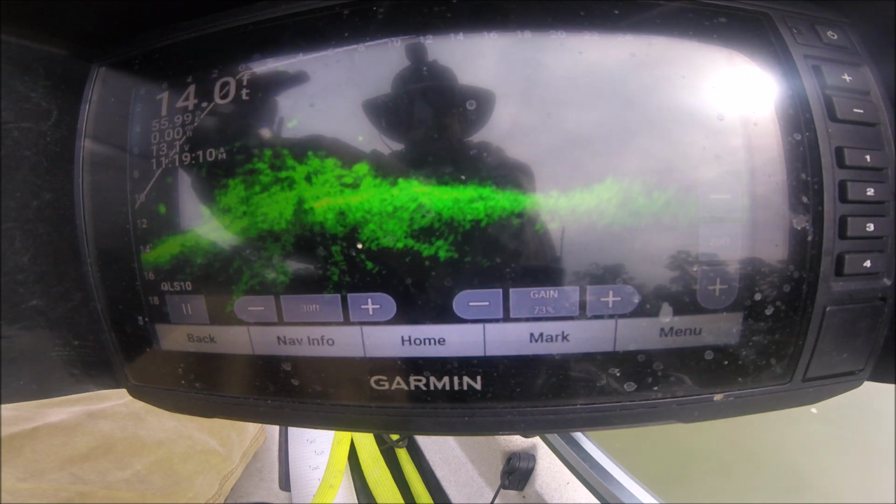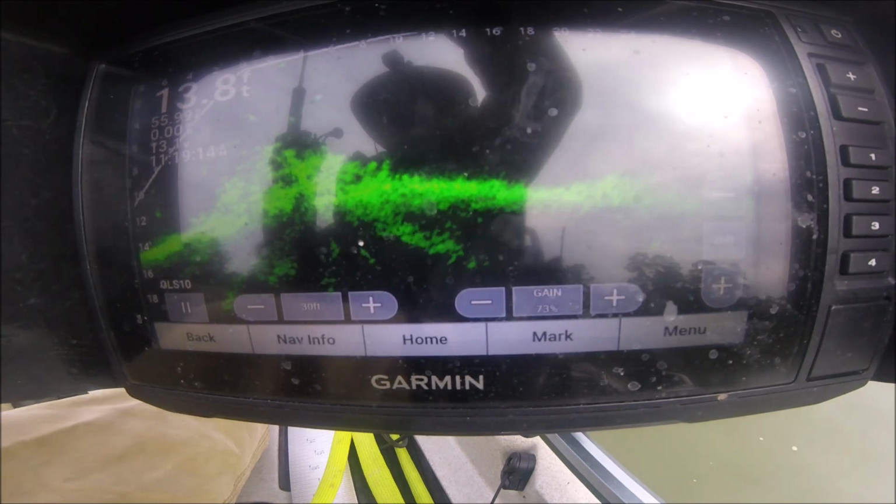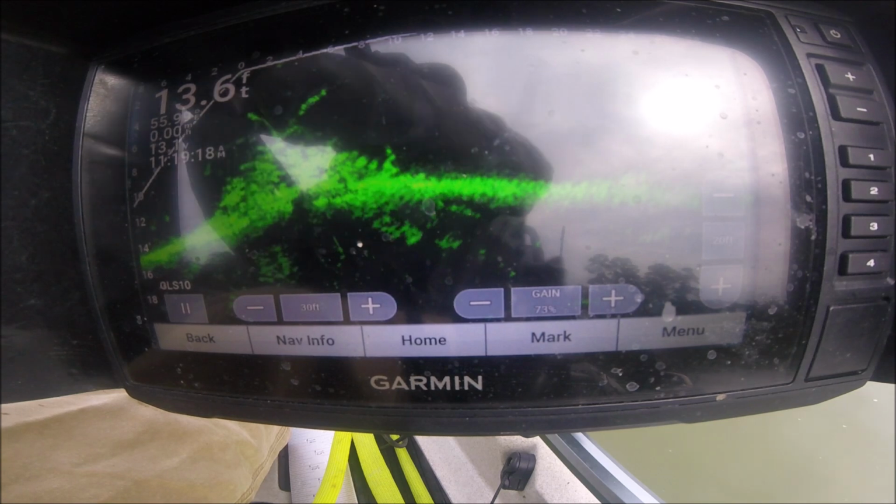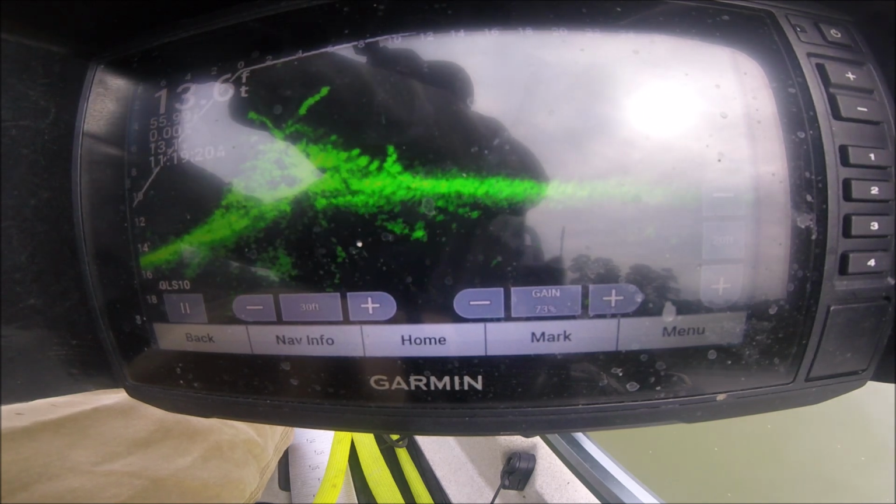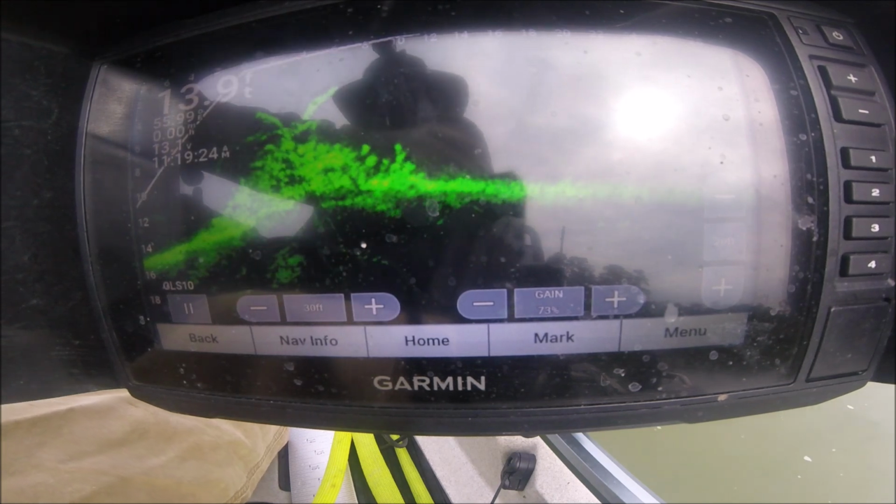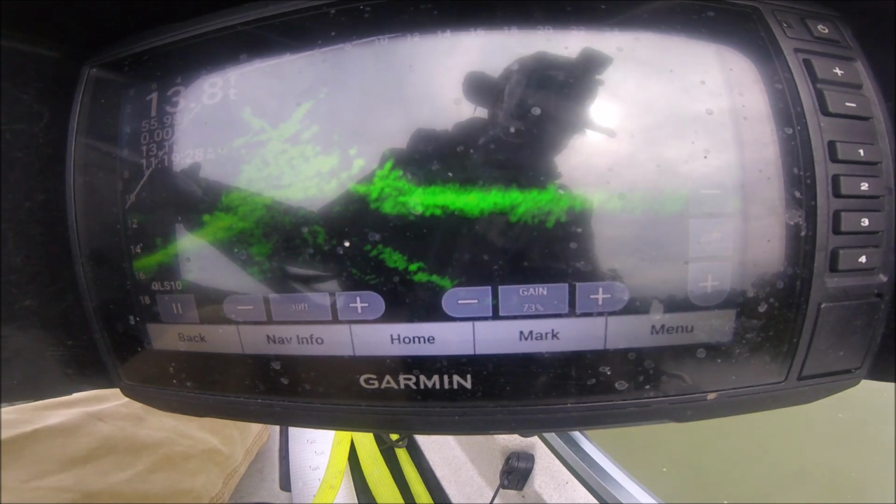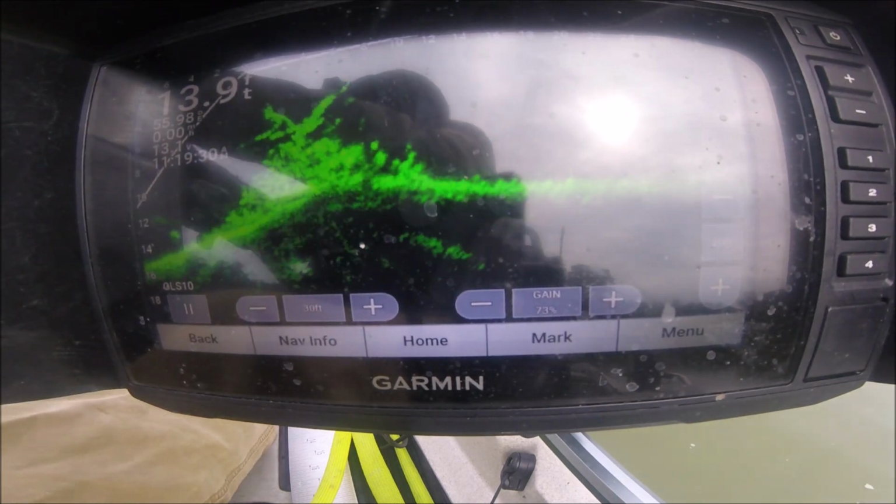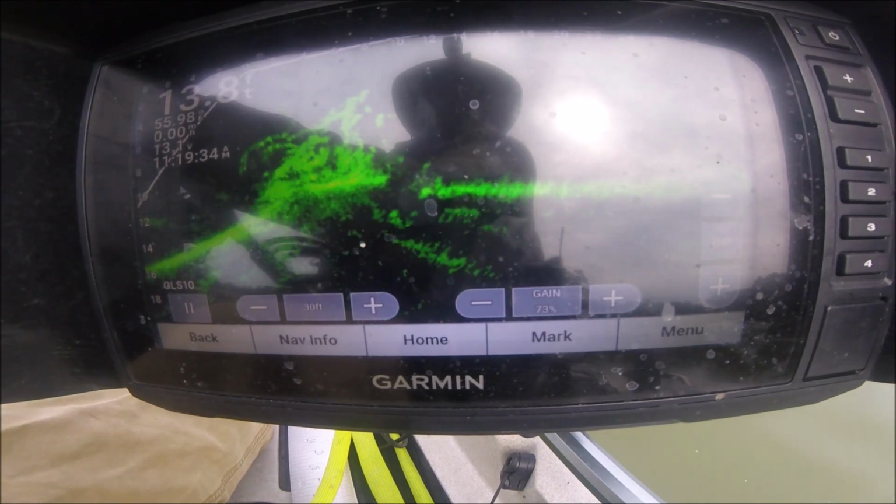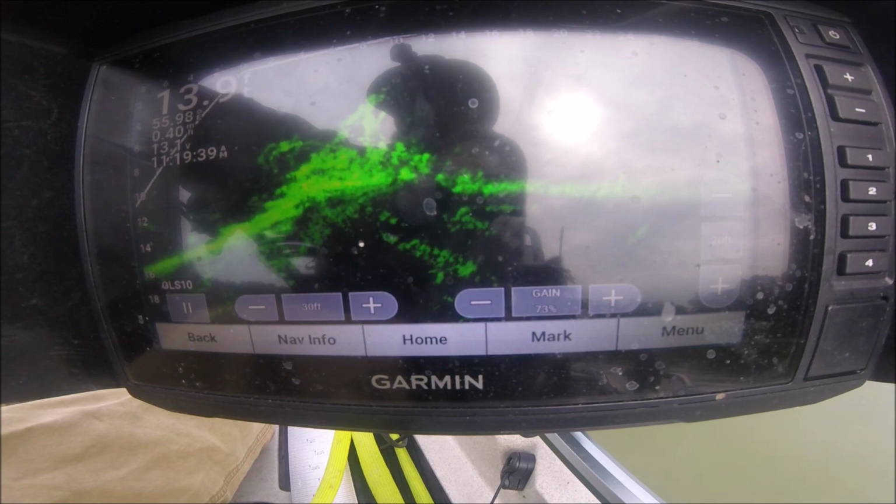Oh. Please be a keeper, hard as the day is. Drop a buoy on this thing. Let's drop one way over there, near a reference point.